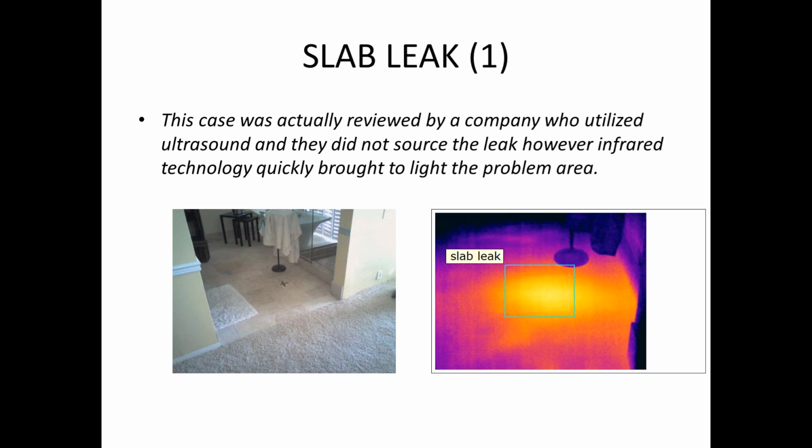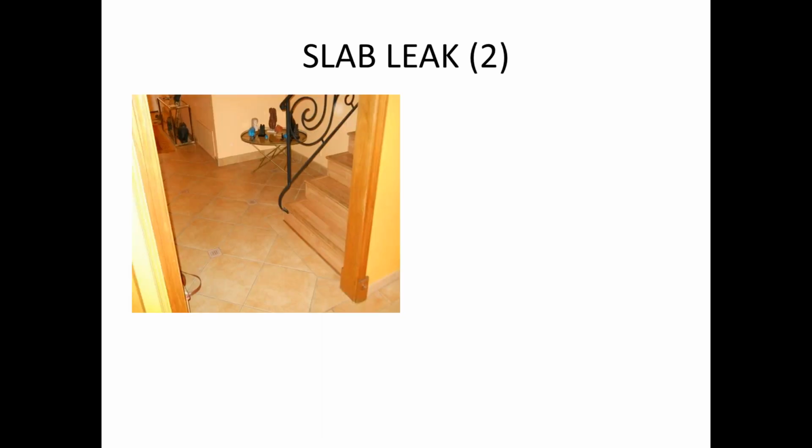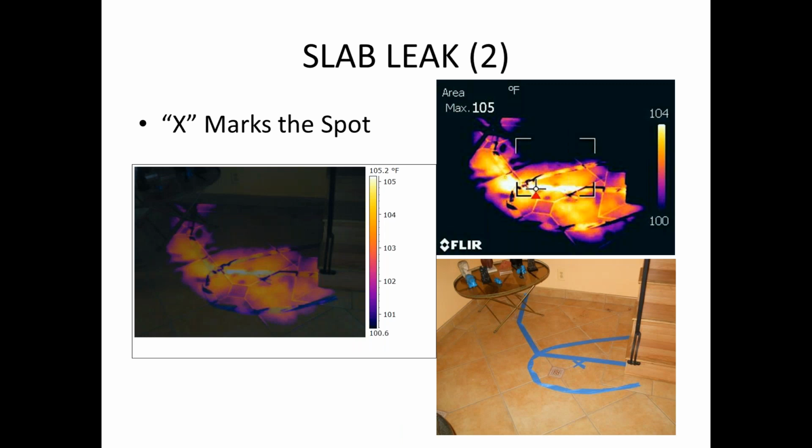We simply see the anomaly in the floor. I look like a genius. X marks the spot, correct? So this is another slab leak. The client tried to do their own due diligence. They started cutting open holes thinking the water heater was causing it. And remember, the X marks the spot, guys. We turn that camera on, it gives me a magical imprint, an anomaly, and there's my X.